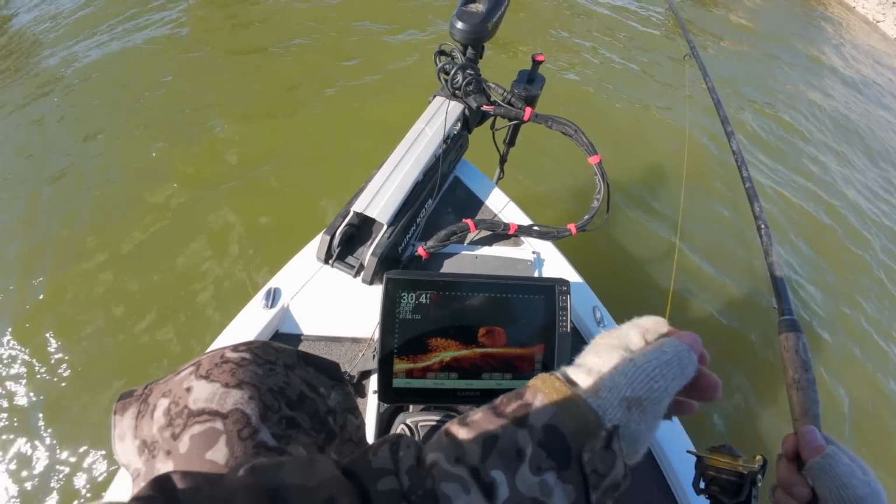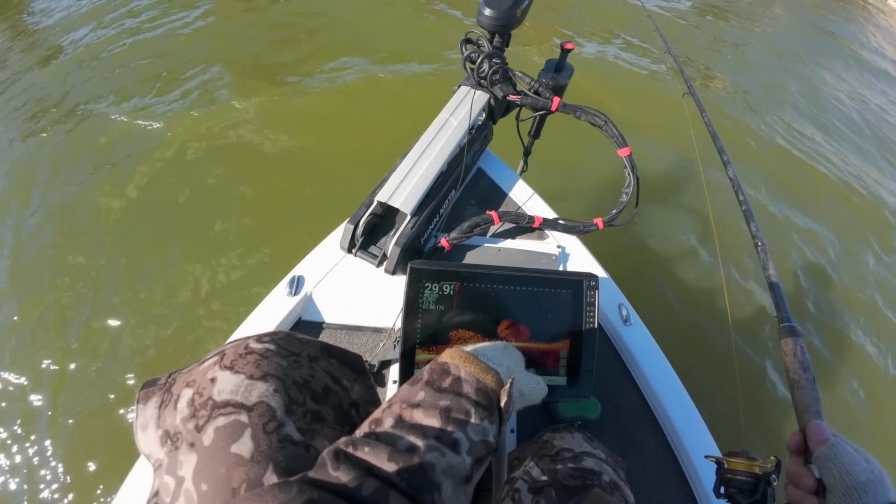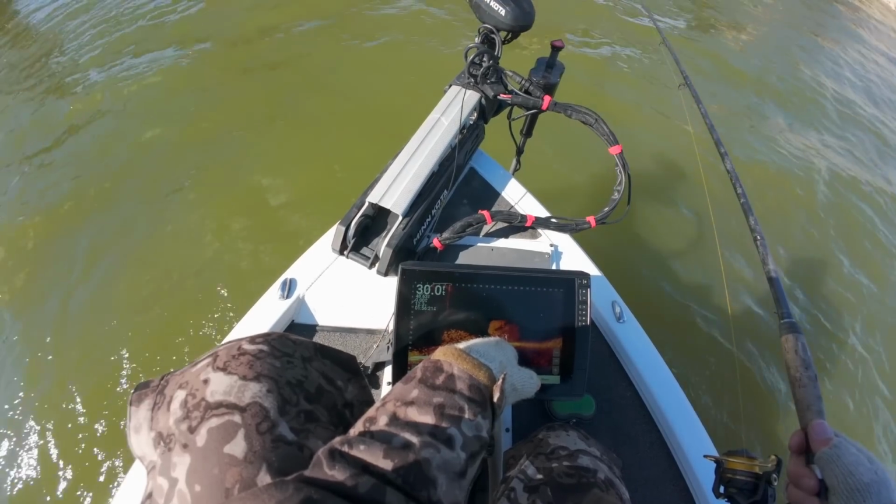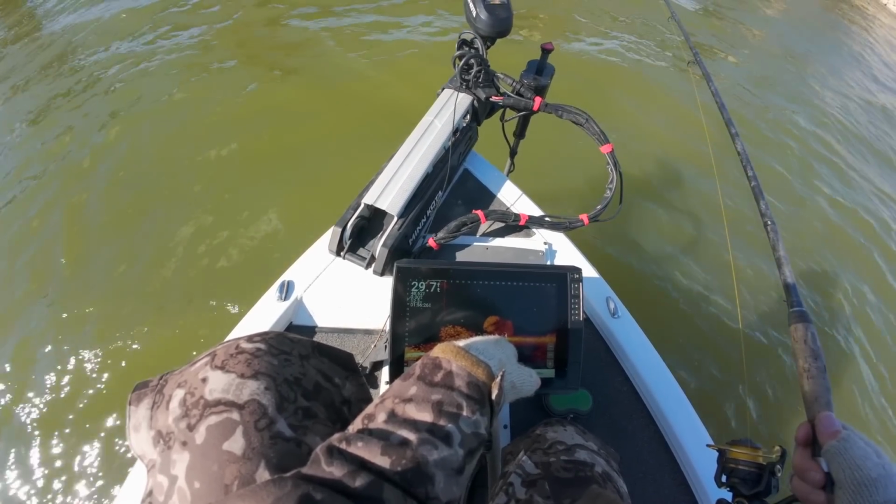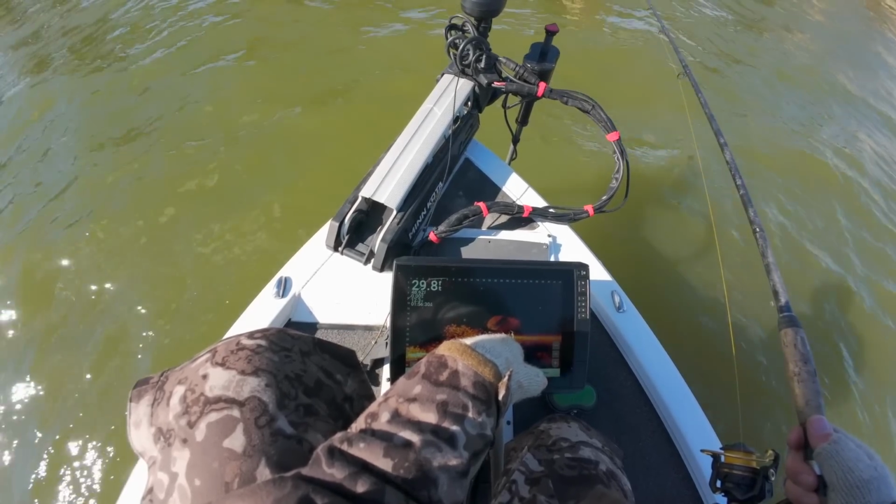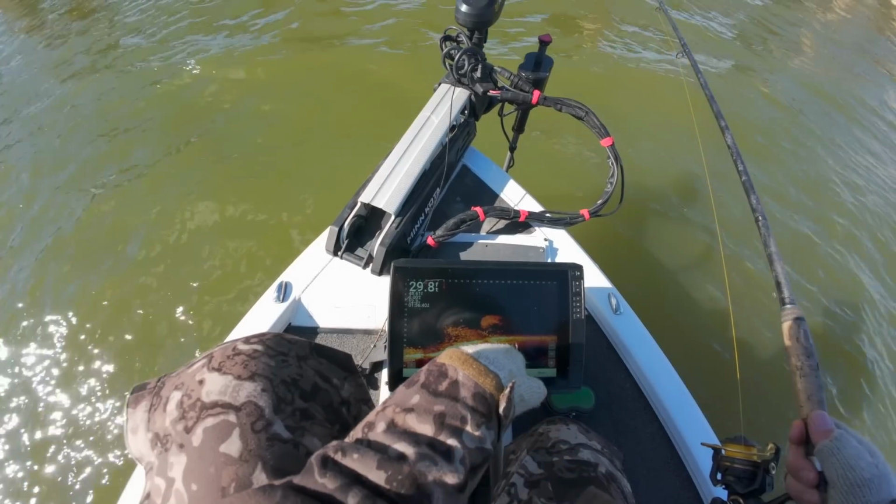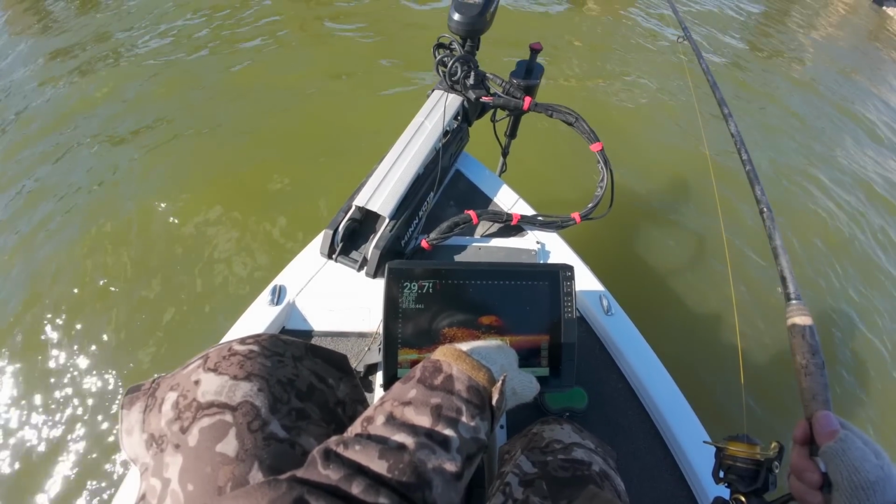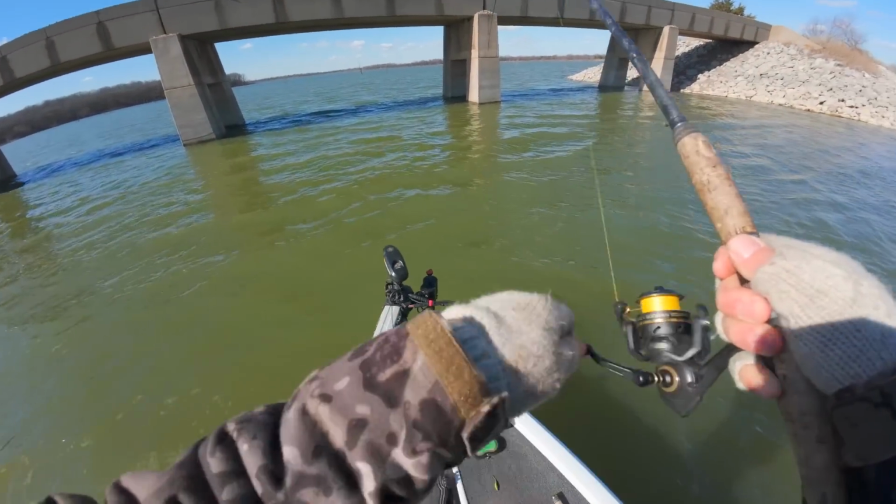So I'm gonna drop this down to about 25 foot, and there's already one coming to look at it. I'm not moving the tip. I'm just gonna do a slow rise of it. Oh, I kind of spooked him there with the trolling motor. Even 25 foot down, you see, when I raise that rod, it gets one interested. It's like a laser pointer with cats. There we go. Slow rise worked on that one.